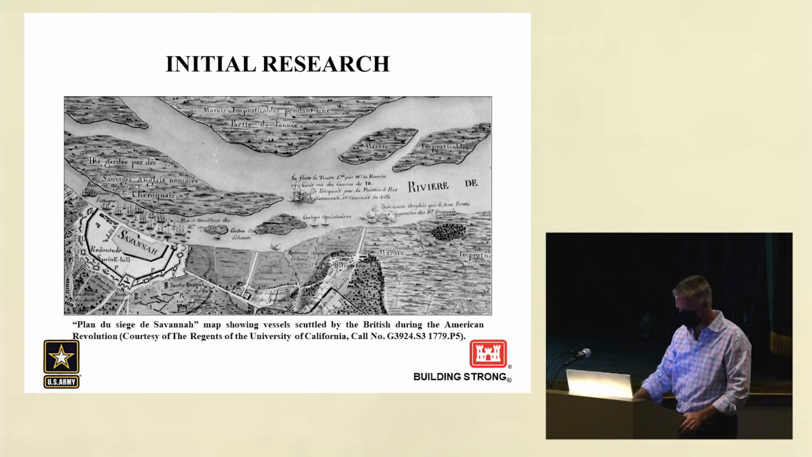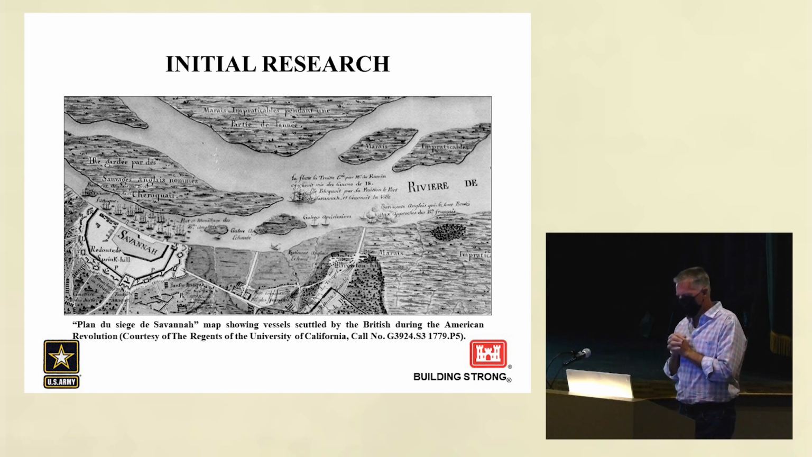And in our initial research, this map right here was produced by or drawn by the admiral of the French fleet, Admiral Estaing. I'm not sure how you pronounce his name, but it basically shows the vessels in the harbor at the time.